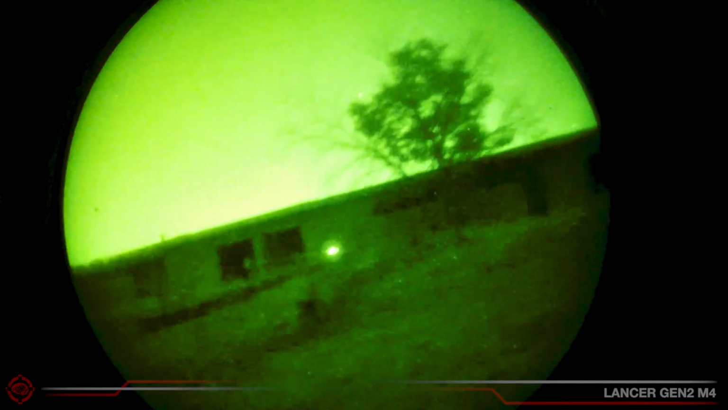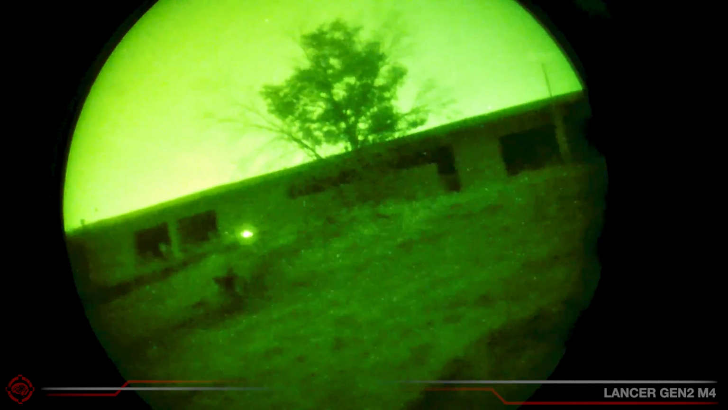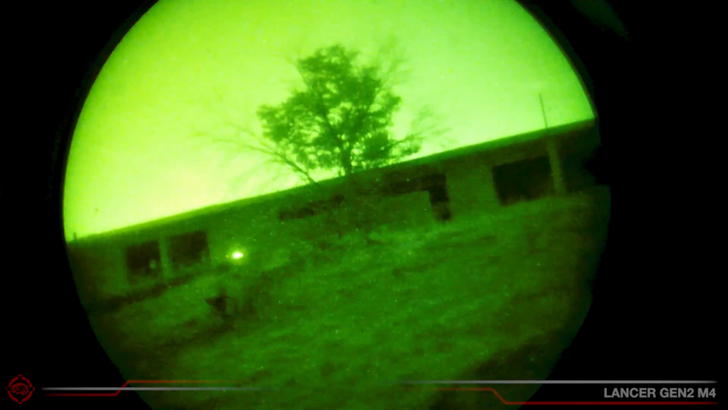Our squad gets caught on the move, and we lose a few people. I hunker down in the open field and eventually get separated completely.